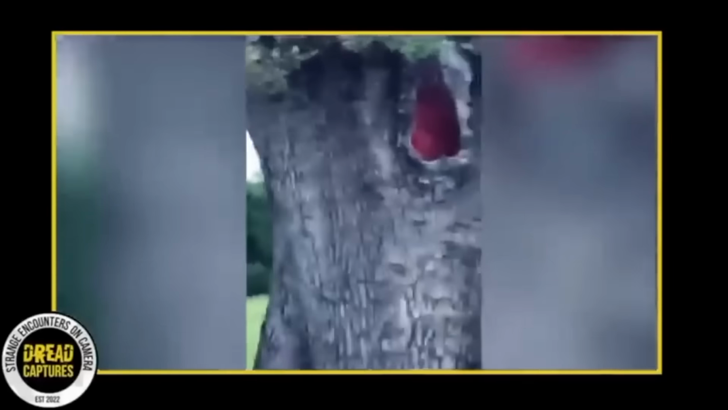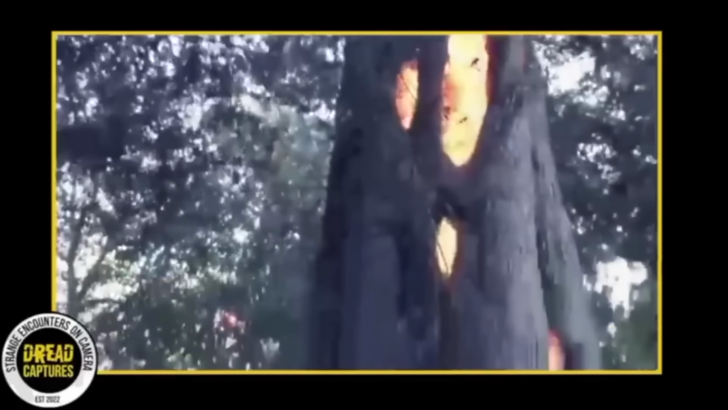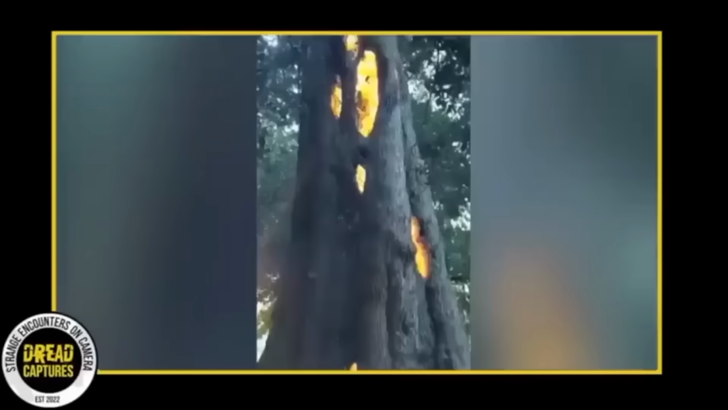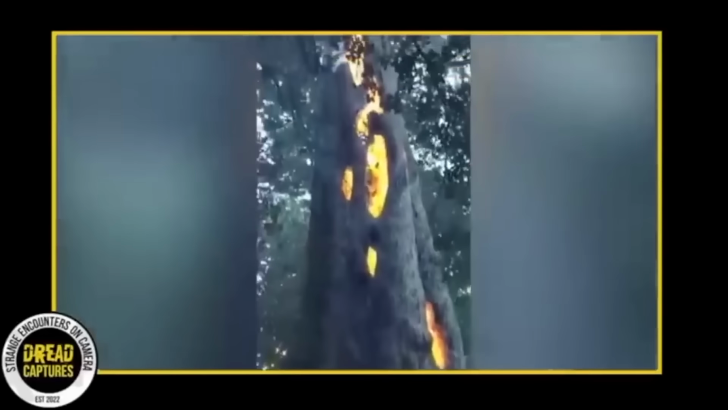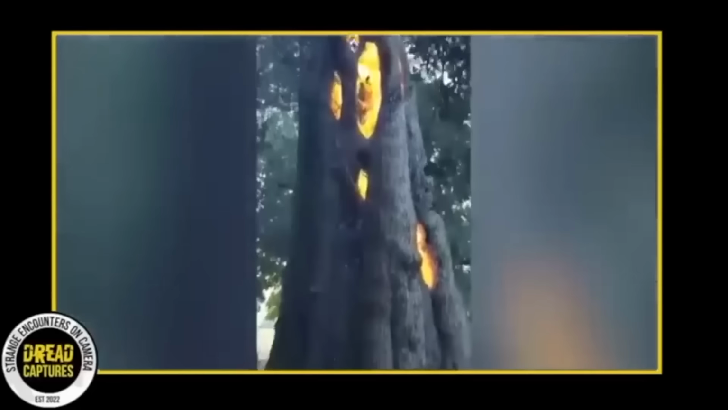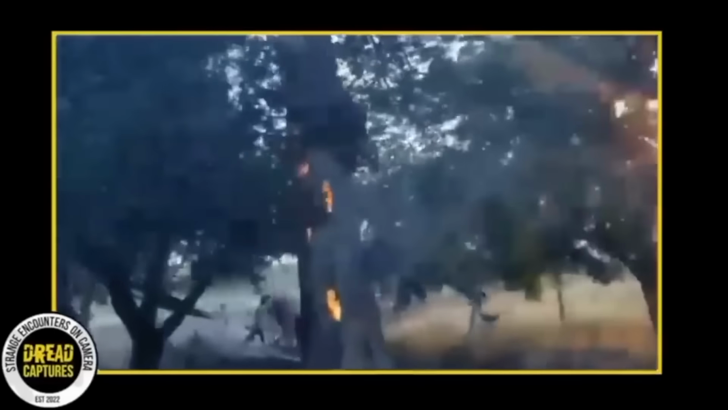Another possible explanation for this is that lightning may have struck the tree and caused the inside to catch on fire. And perhaps the reason why only the inside burns and not the trunk is because the inner layer of the tree is moist, which makes it easier for the fire to catch and burn the tree from the inside out. I will say the image of this burning tree is both fascinating and eerie, and it serves as a stark reminder of the destructive power of wildfires and natural disasters in general. Just awesome footage.